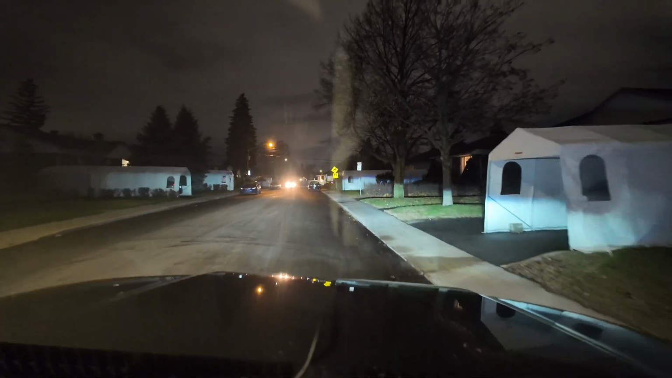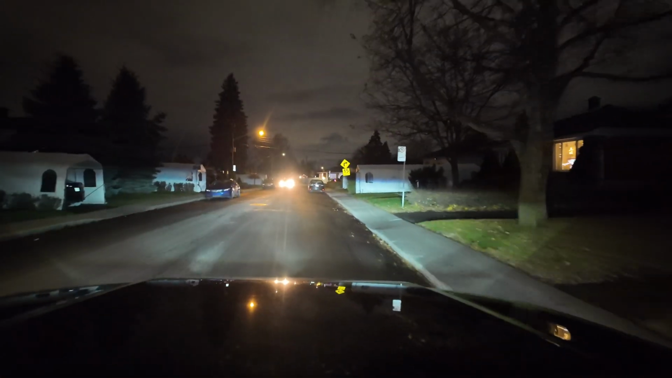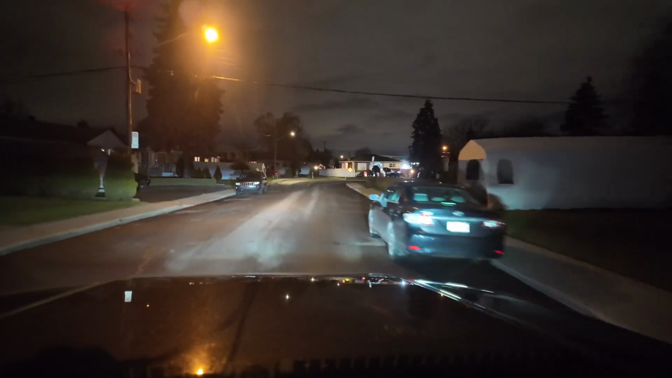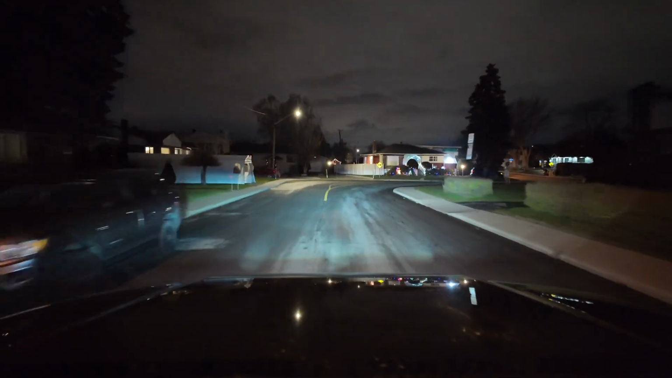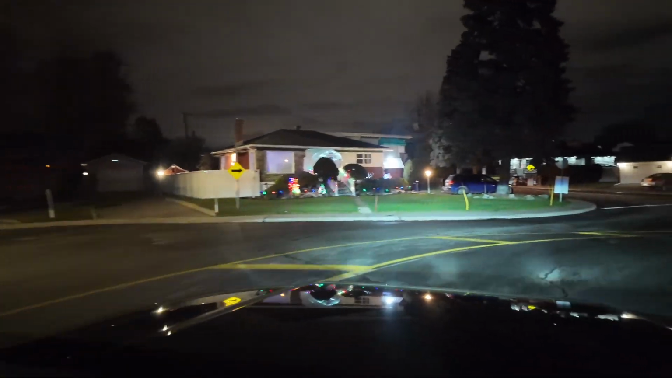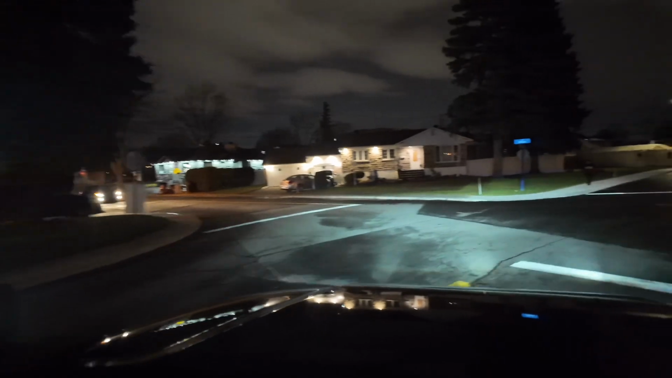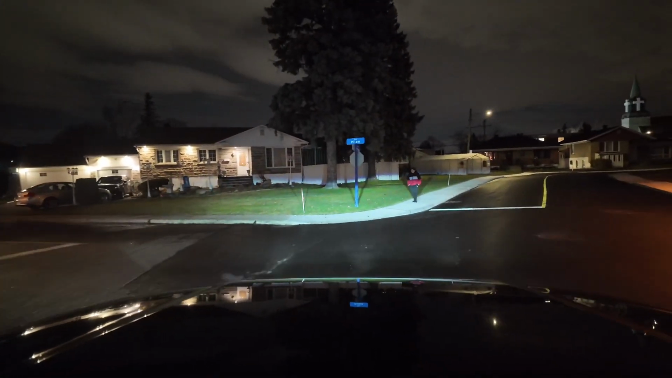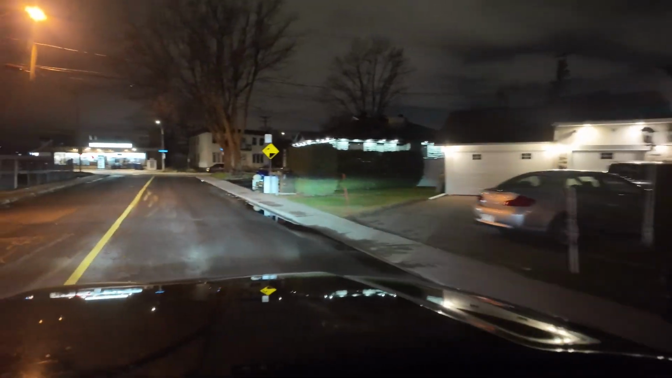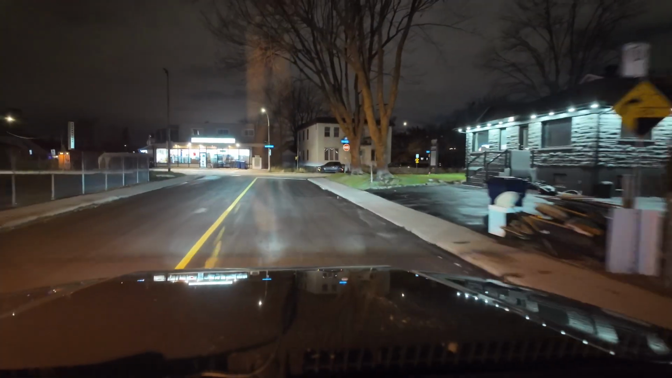So my runner is lifted 2.5 inches in front, 1.5 inches in the back, and I had to aim down my headlights accordingly because they were too high. And if you see right now, I'm just driving on lows and they're bright as hell. They're like insanely bright.